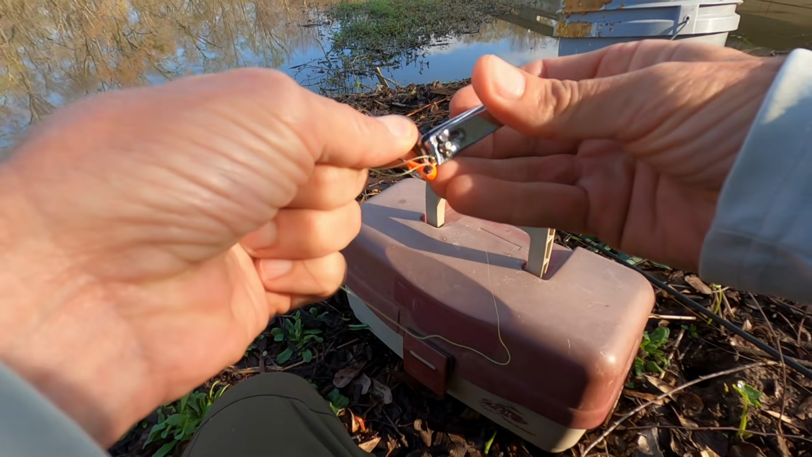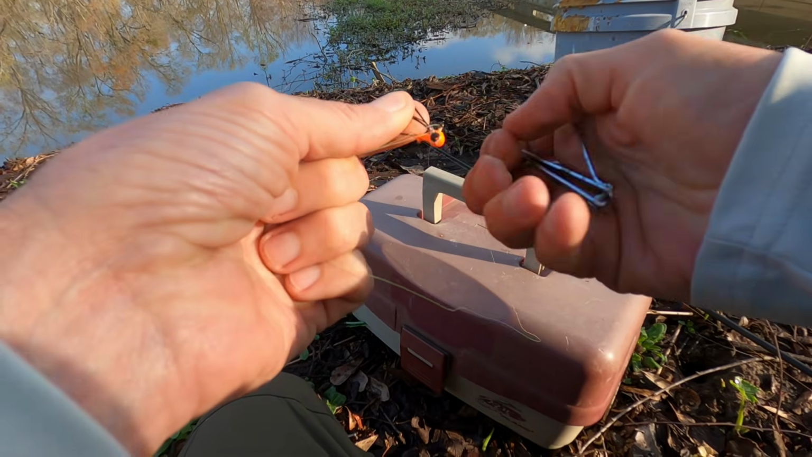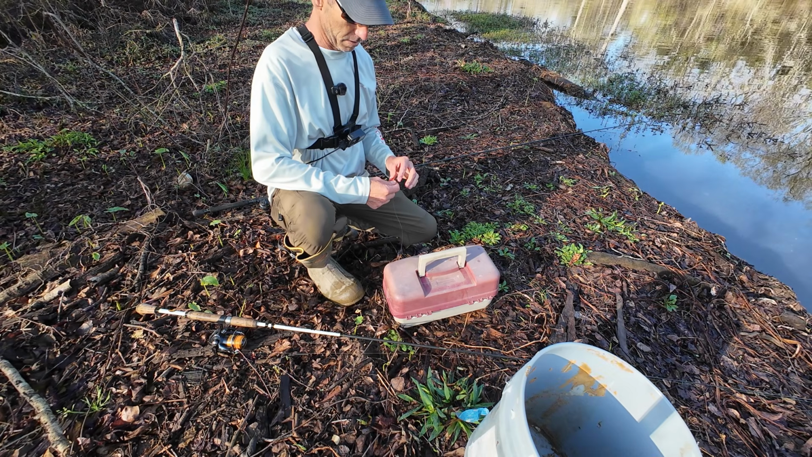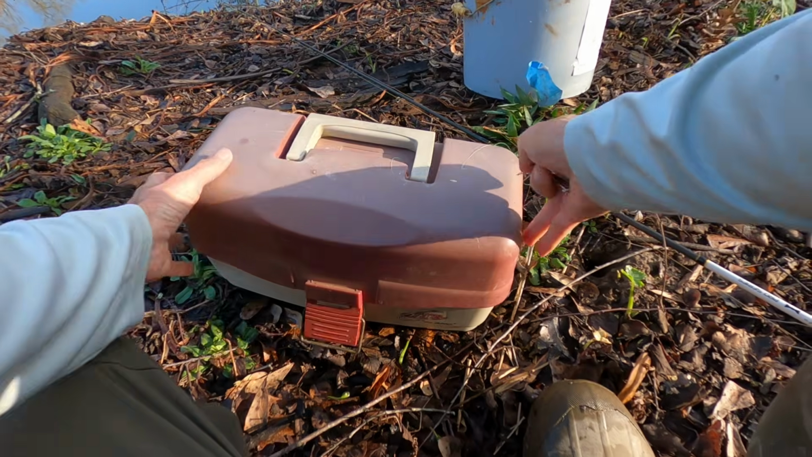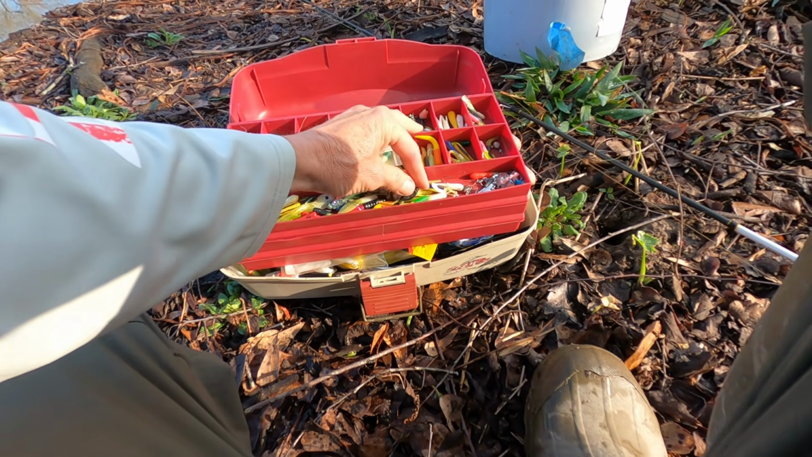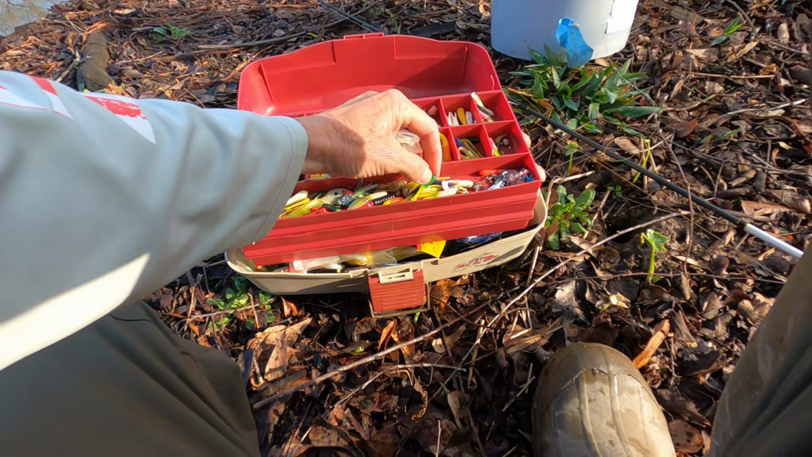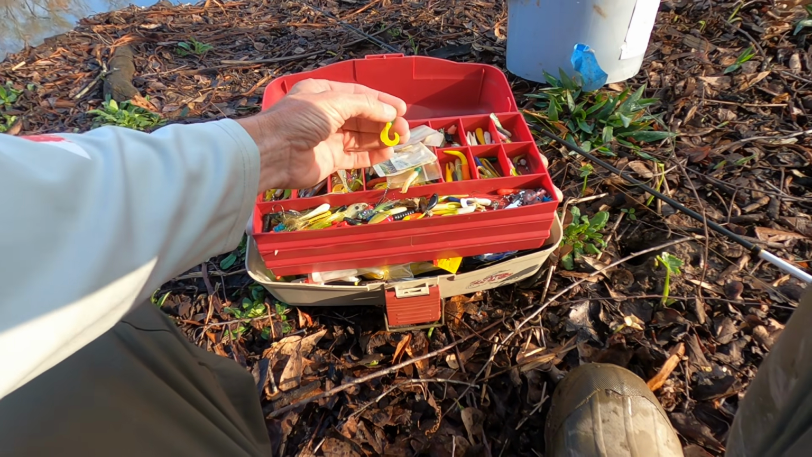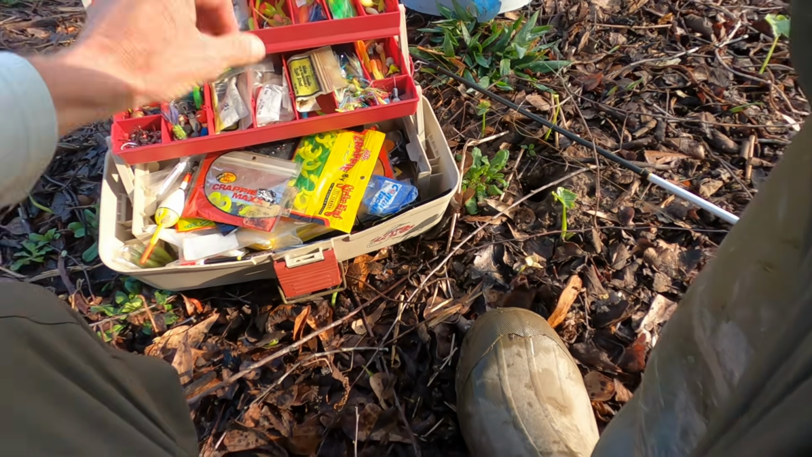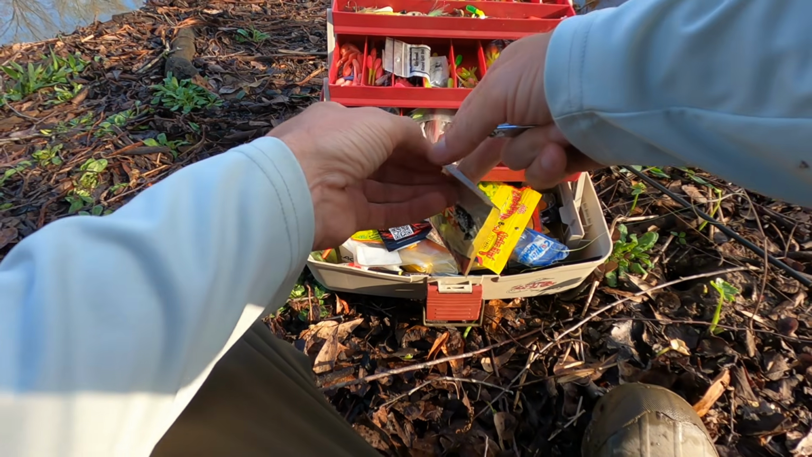One thing I'm going to do, I'm going to cut a couple of these fibers out of here. Okay, let's see here. Get us another bait. The water's kind of dingy since it rained. I'm going to go back with that black and chartreuse, I believe.